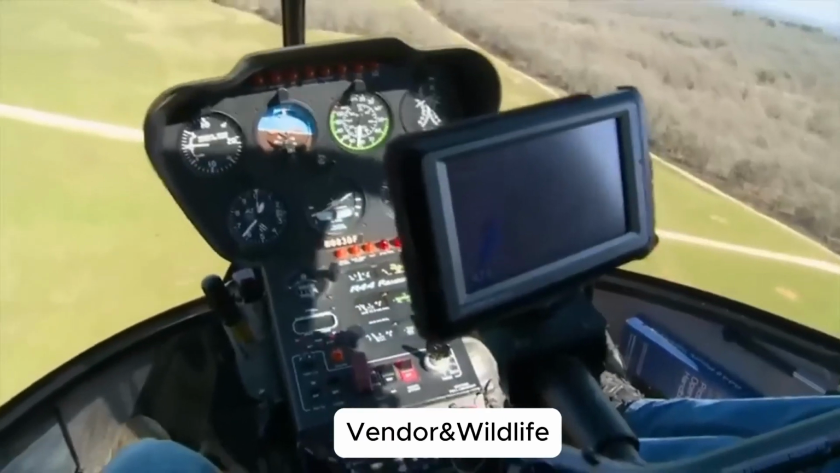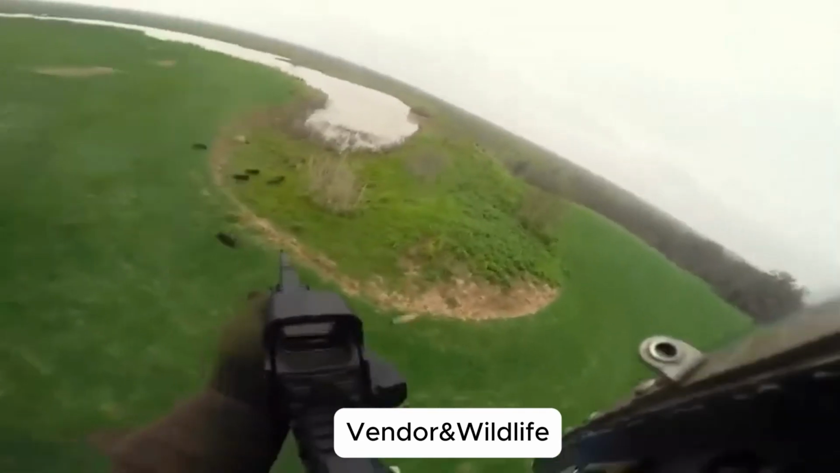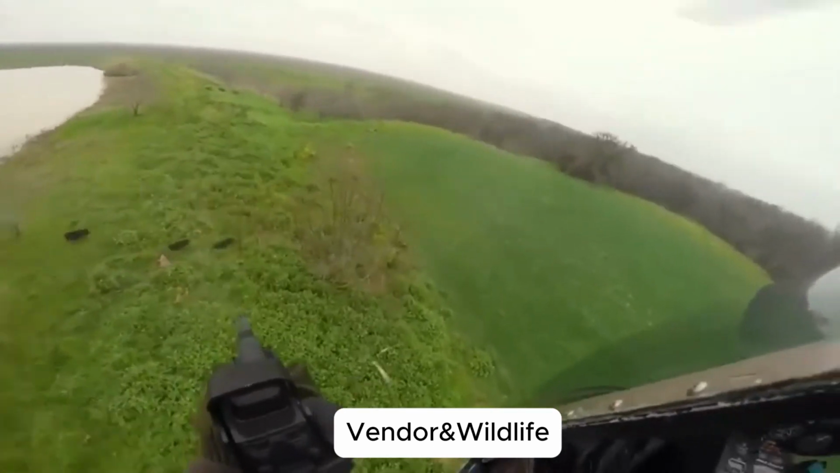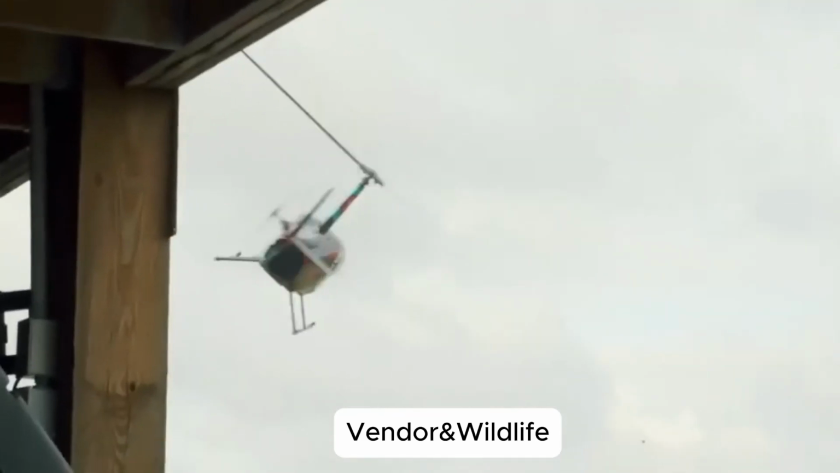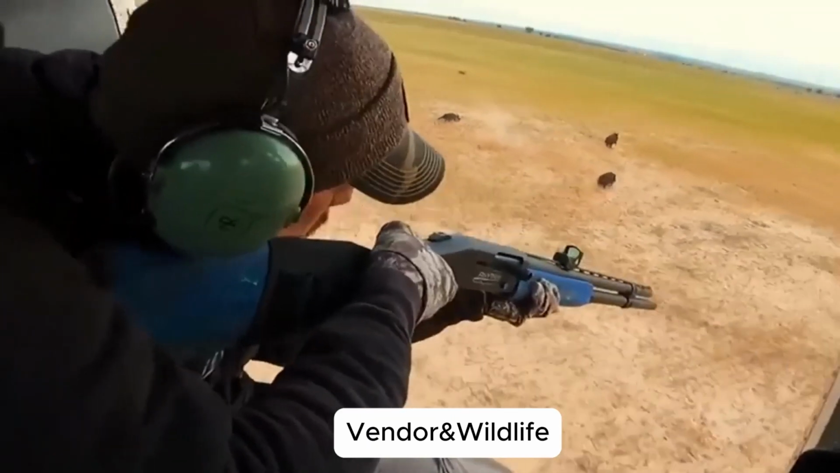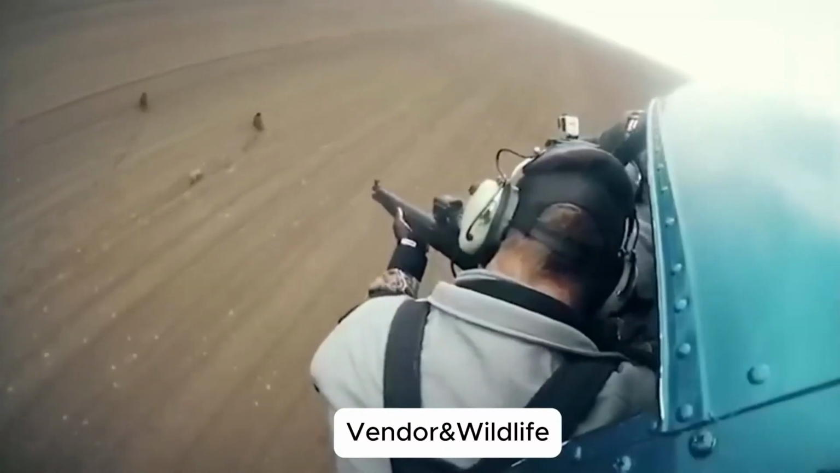A global war. From Arkansas to Queensland, from Europe's vineyards to Texas swamps, the story repeats. The wild boar, cunning and powerful, refuses to yield. For the hunters, this is not just about trophies. This is about protecting homes. Safeguarding harvests. Preserving balance in nature itself. Each chapter of this war is written in mud, blood, and fire. And it is far from over.